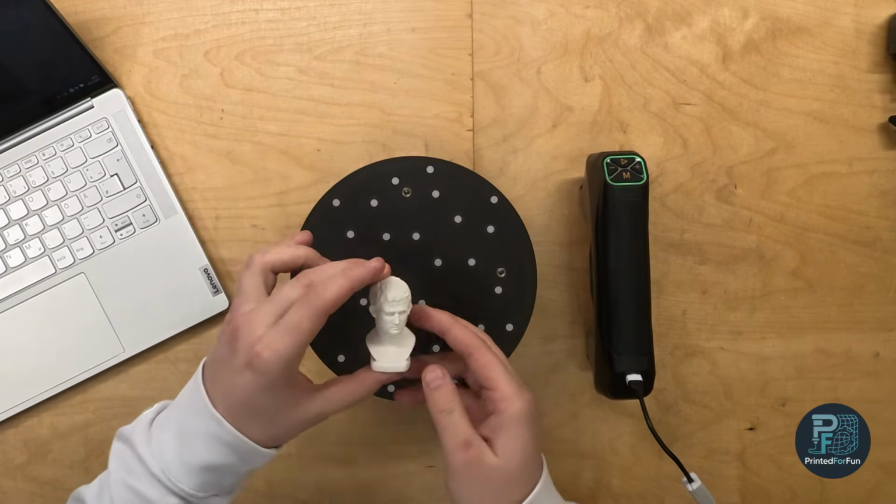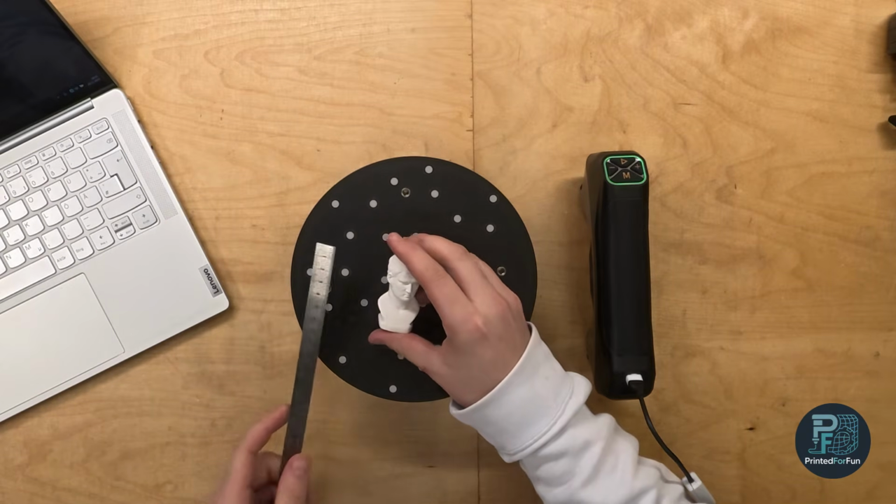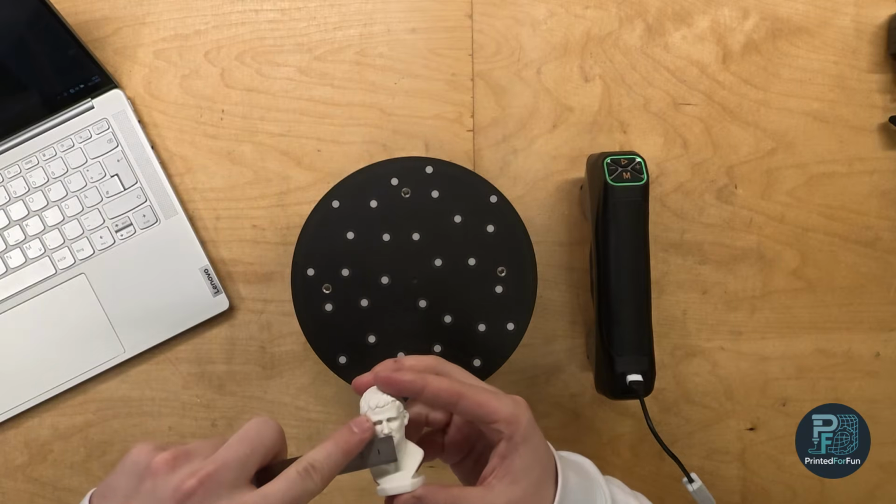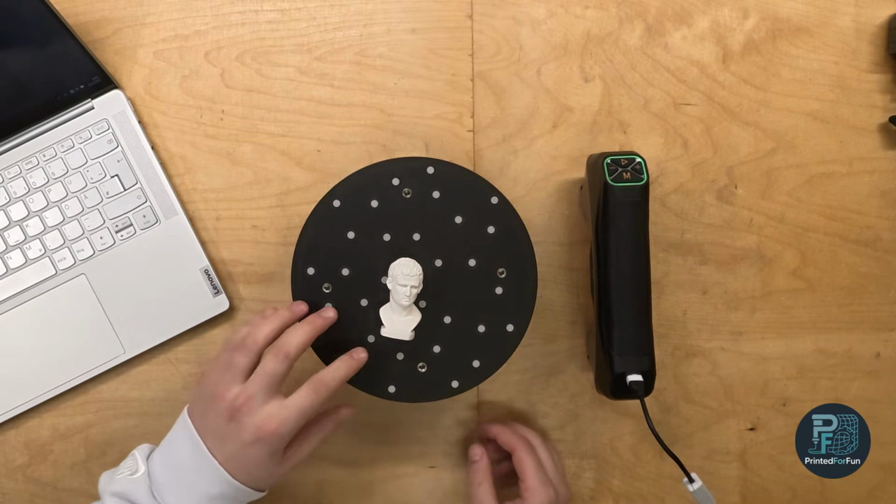So for the second part, we will try out the auto turntable mode with scanning the small bust that's included. I will just get a ruler and look at the dimensions of the bust. It's roughly 6 centimeters tall, and the nose is 5.5 millimeters wide. So you have a reference later when we will be looking at the results.